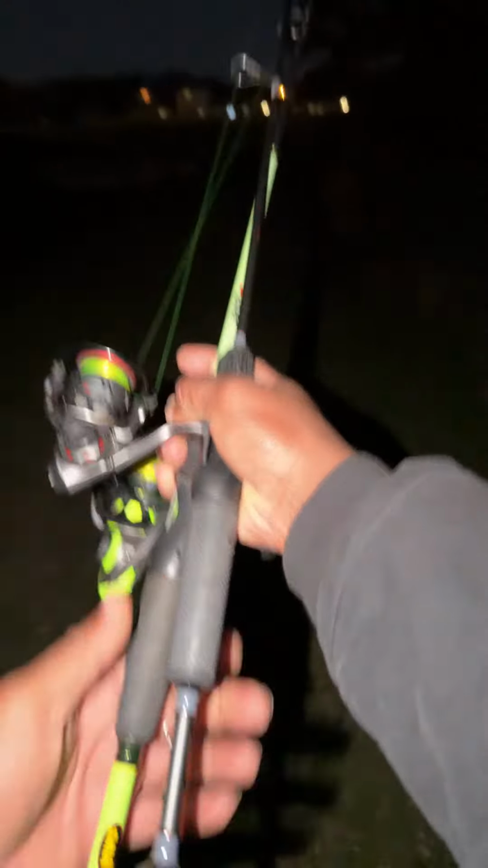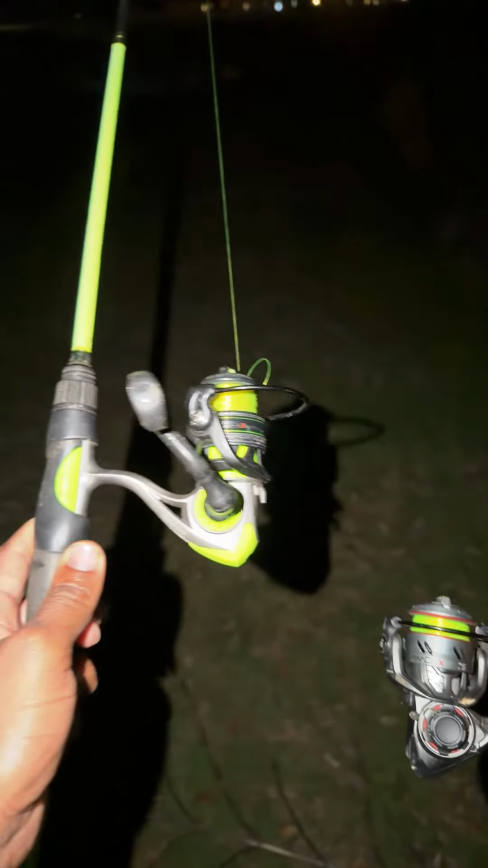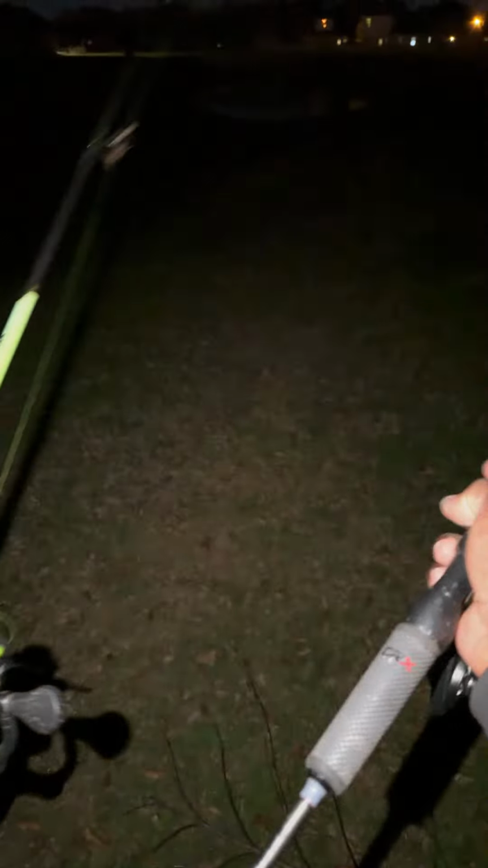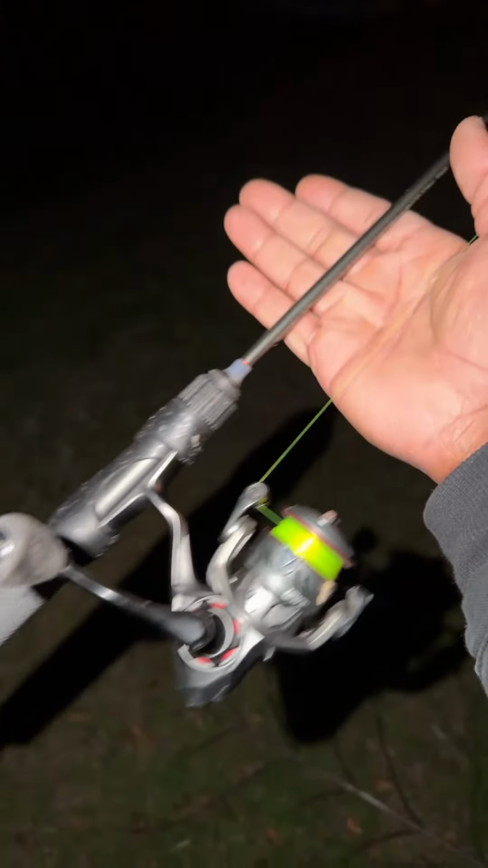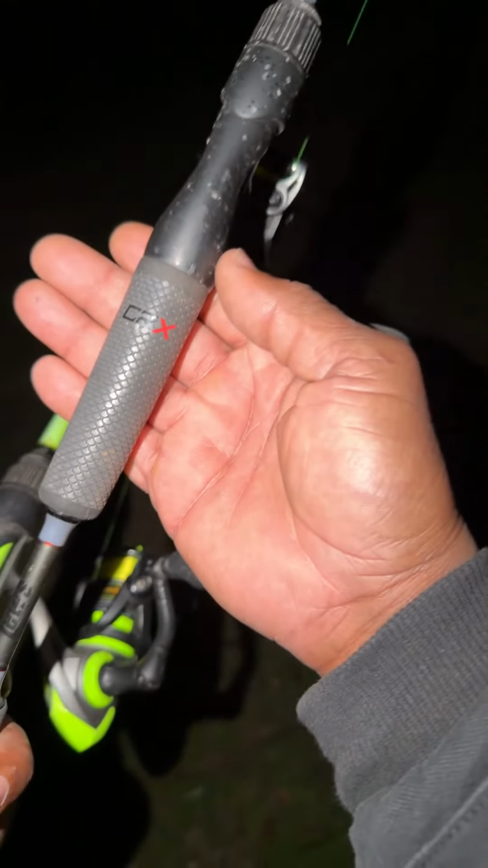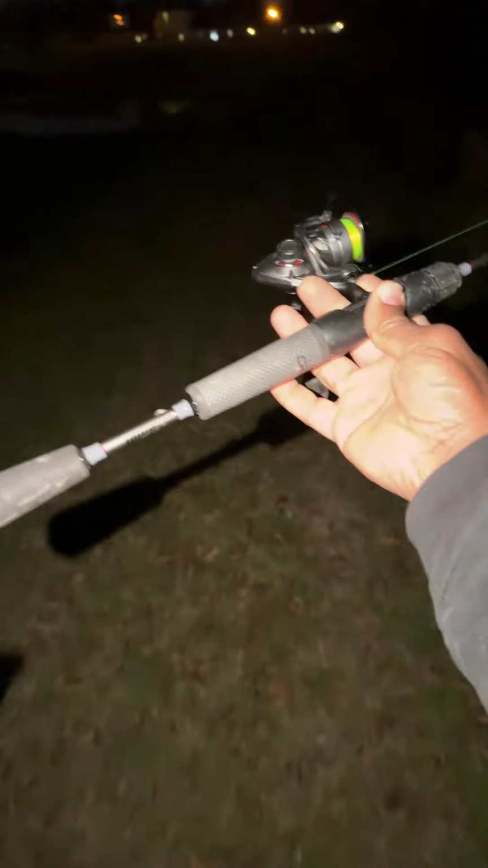These are the 2 rods I was using. 2 Lew's rods. This is the little cheap rod. This one was like 30 bucks. Hypersonic. This one was expensive. I say expensive, it's a little small rod. This is an ultralight fast action. It's a Lew's CRX. This one was 150 bucks a combo. This one was 30 bucks. But this thing is so nice. I like the little handles on it too.